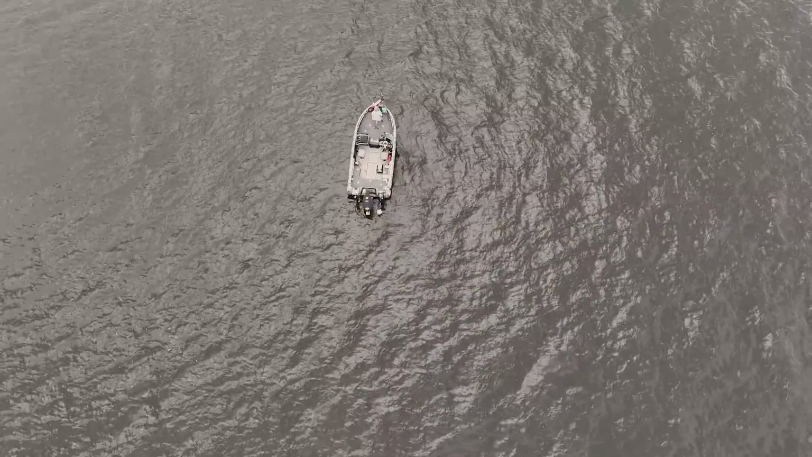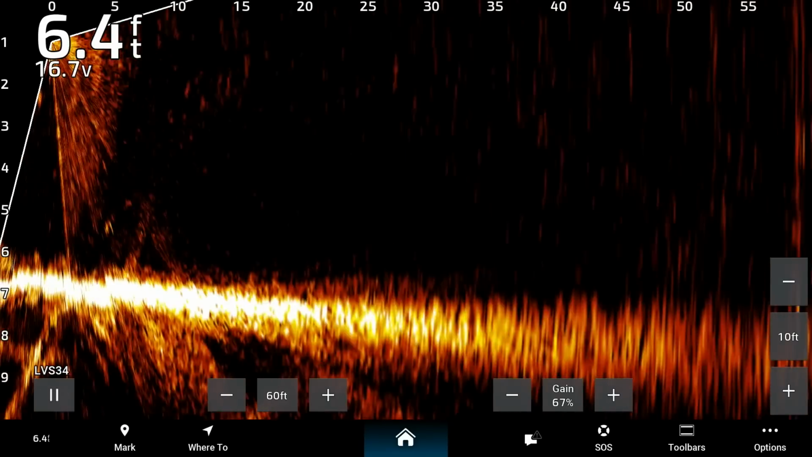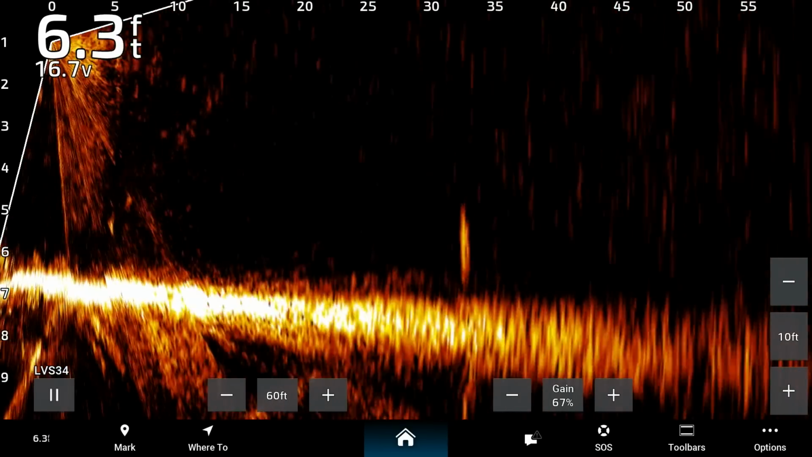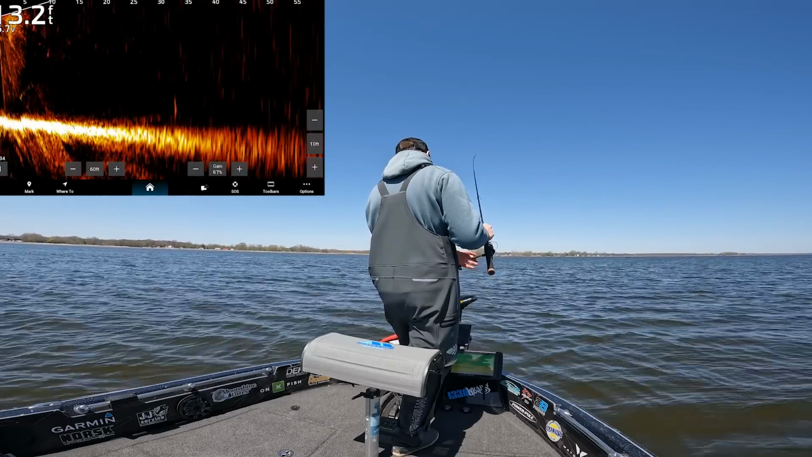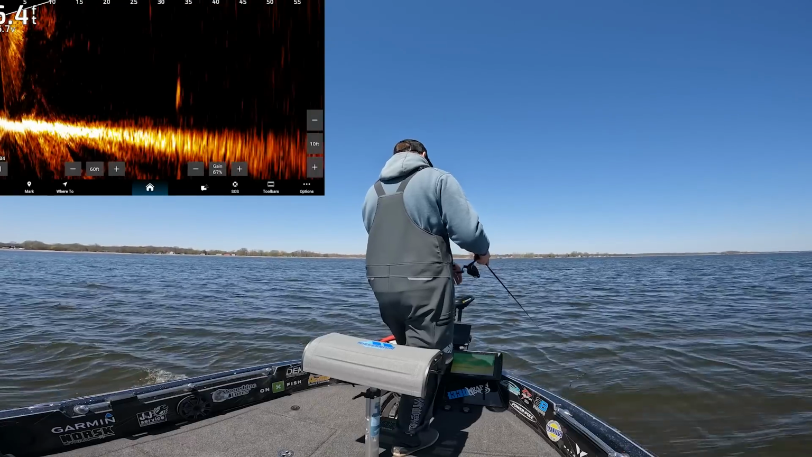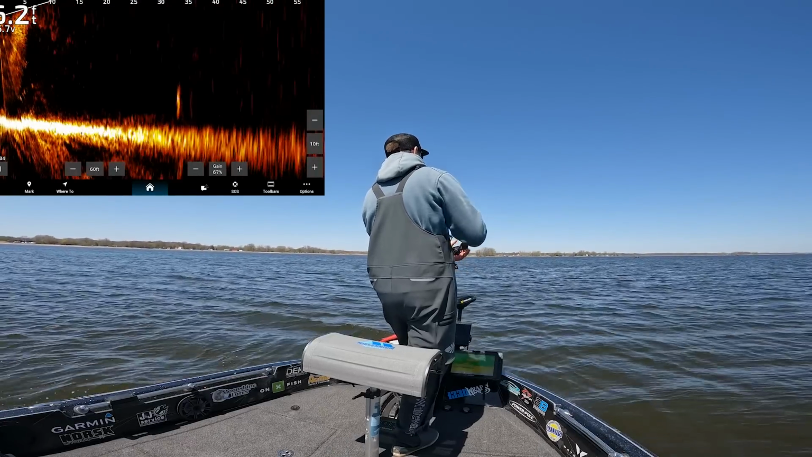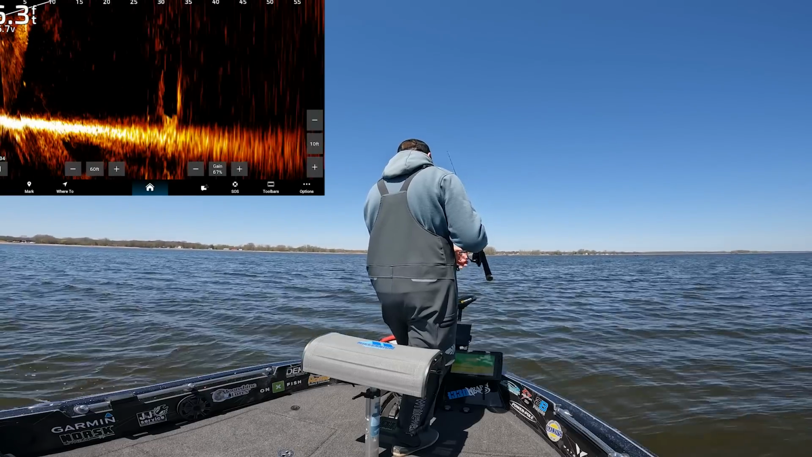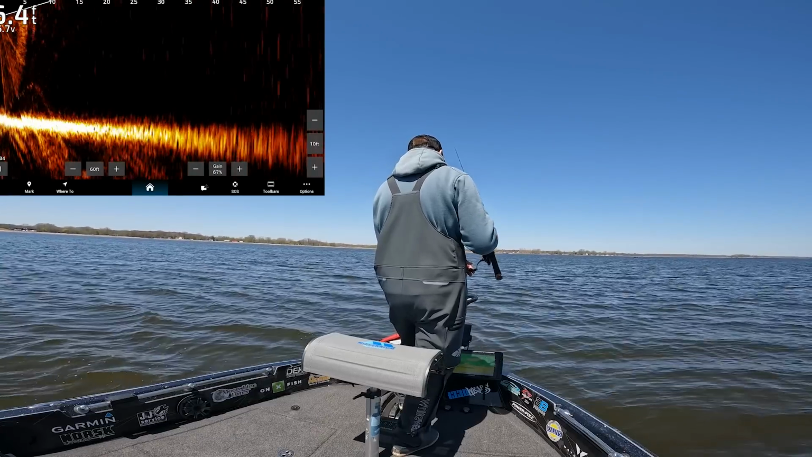So here's another great example. We have a fish at about 30 feet right there. So that's great pitching distance. That way you can make an accurate cast, get on top of that fish. If you don't make an accurate cast, like there, I didn't even see my jig go down. So what I'm gonna do is I'm actually just gonna reel up and I'm gonna recast at that fish. That way I can see my bait going down, I know where I am, and I can see that fish react a little more.